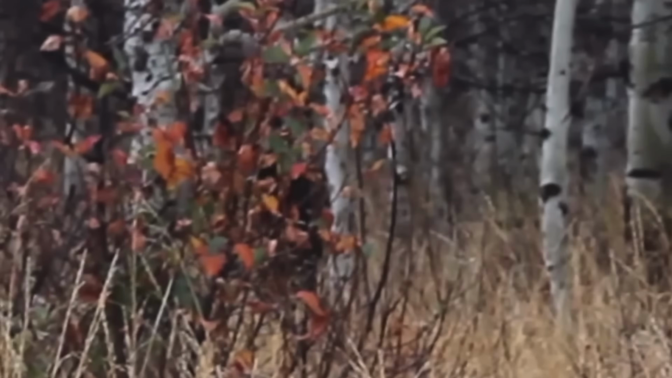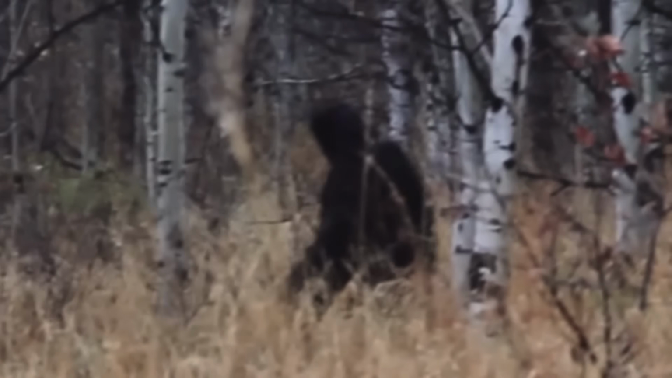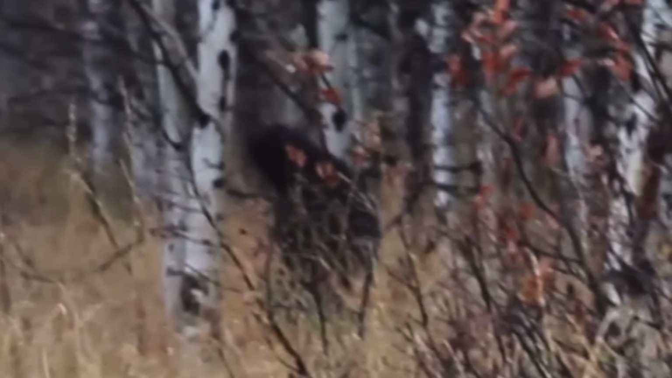Walking on two legs, a creature covered in a dark sheet of hair pops up and leisurely walks along the tree line. You can hear the hunter breathe heavily as the creature slowly makes its way away from him. And luckily for us, the viewers, he gets a pretty decent video of it. Zooming in, the creature resembles a monkey, with features and movements that struck him as strange and unfamiliar.